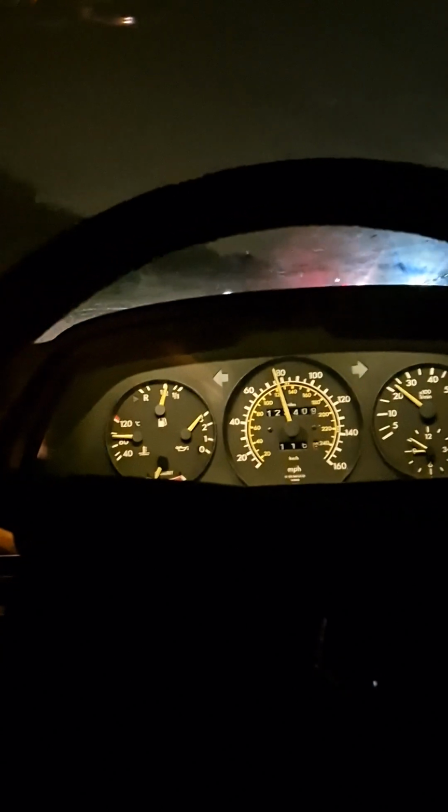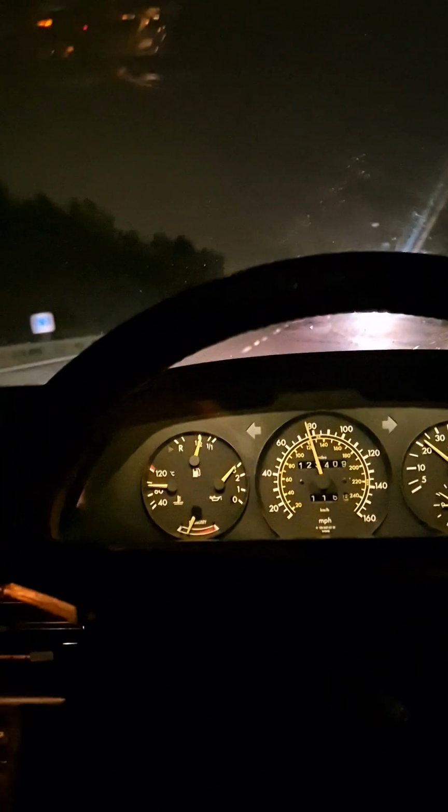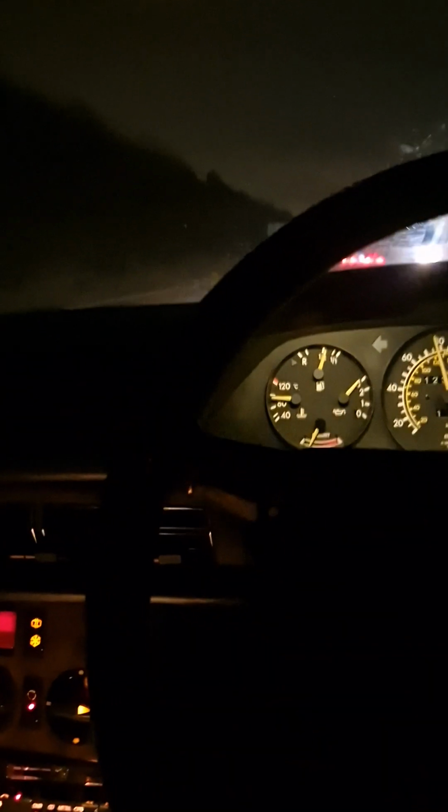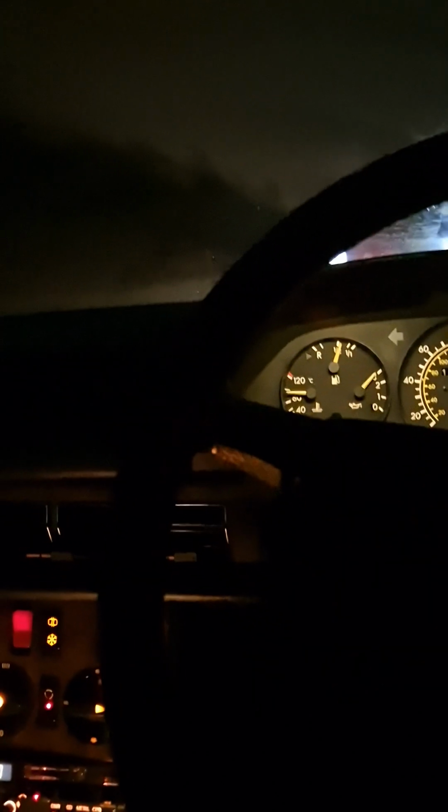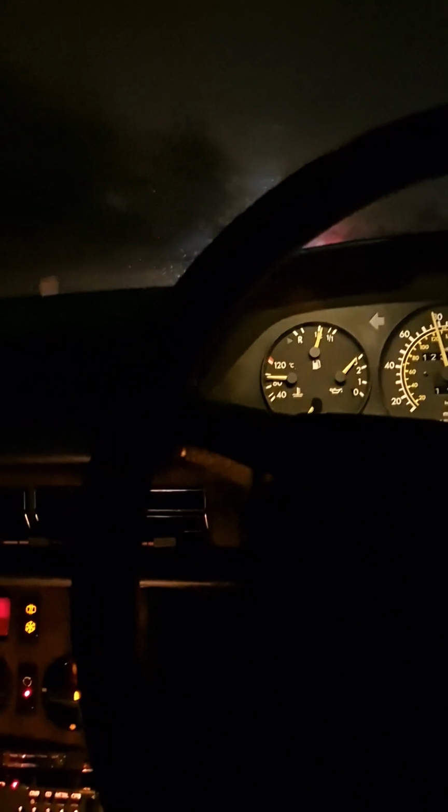So the nice thing about this car is you can have a nice normal conversation inside it. And it's quiet, which is amazing, considering it's 40 years old. It's done well to maintain its integrity and its condition, considering it was badly neglected before I got it, and it's taken me years to restore it back to very nice, comfortable condition where at least everything works.